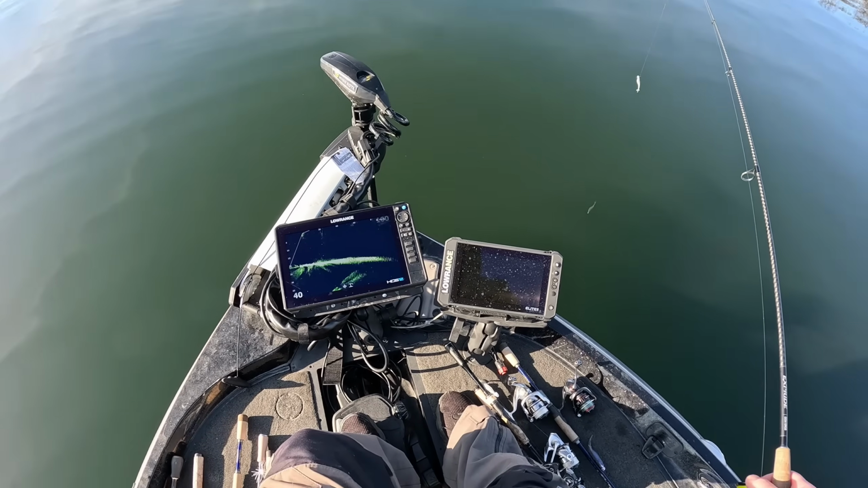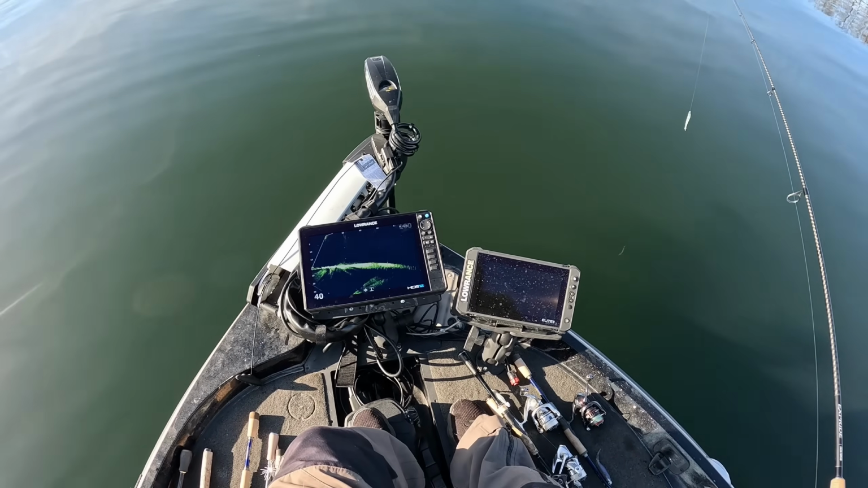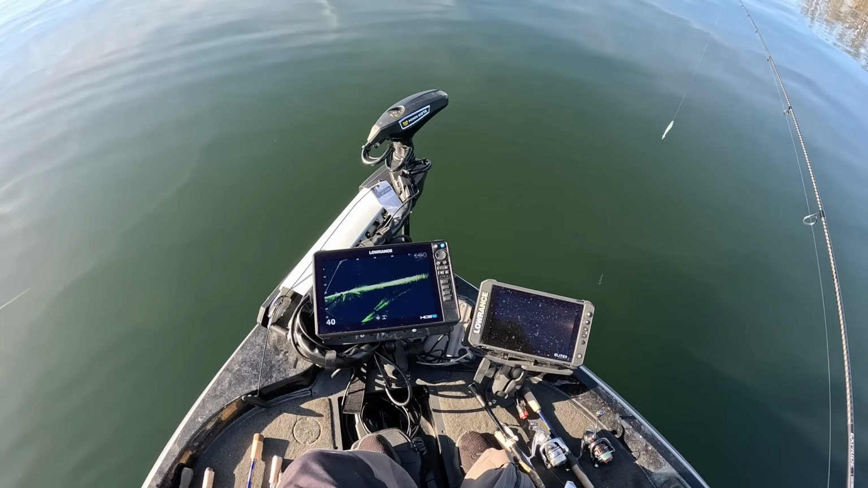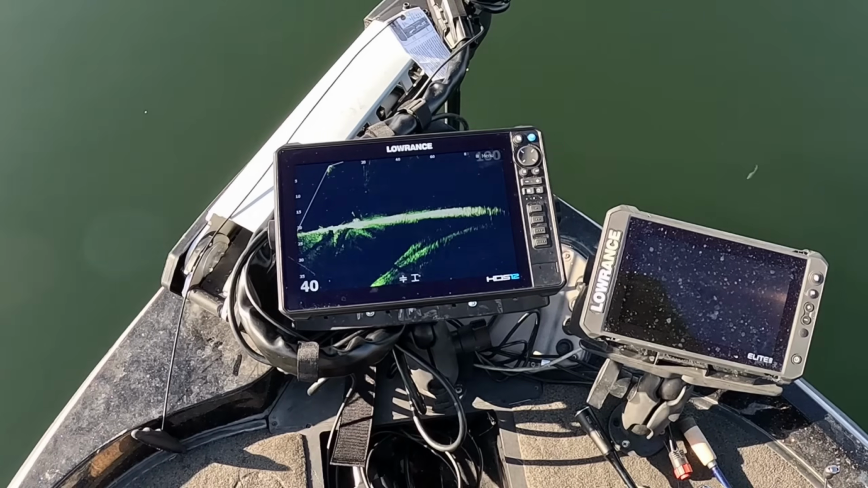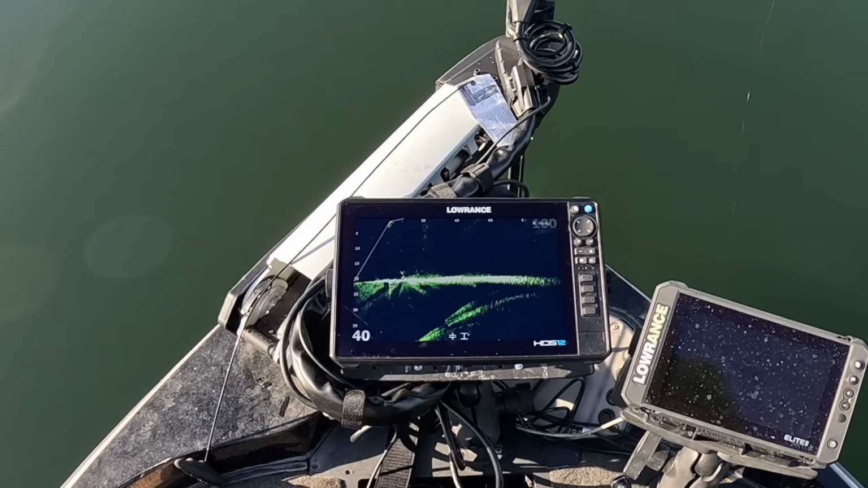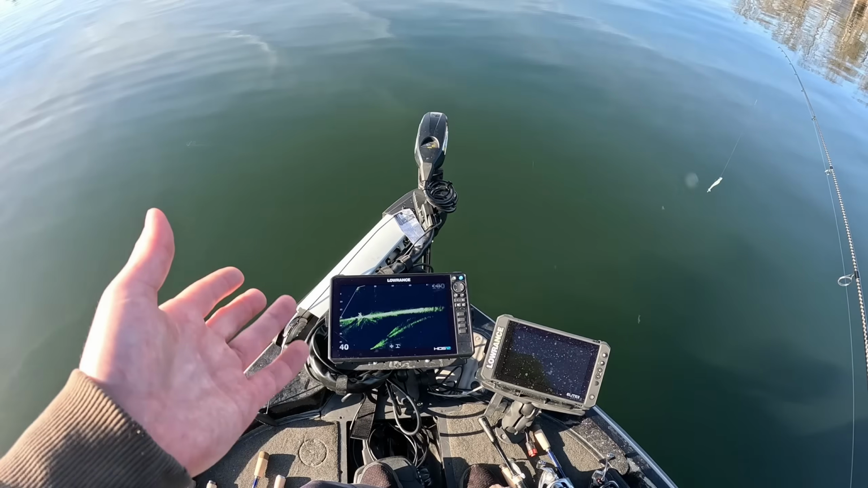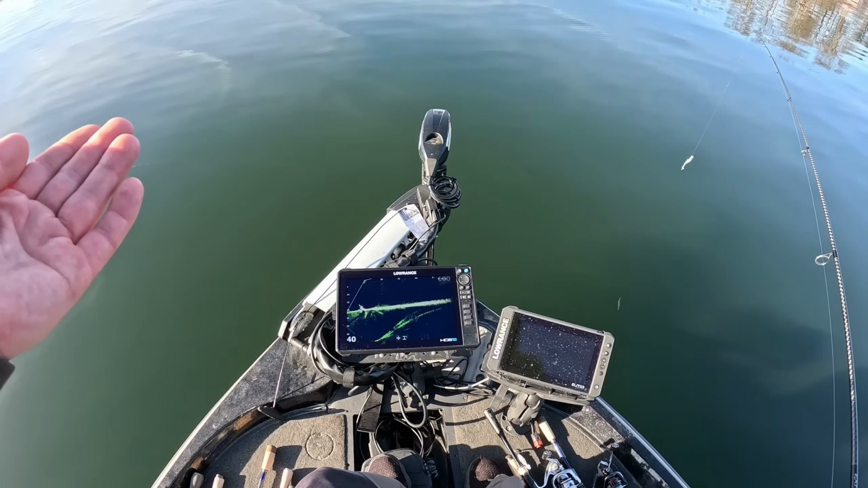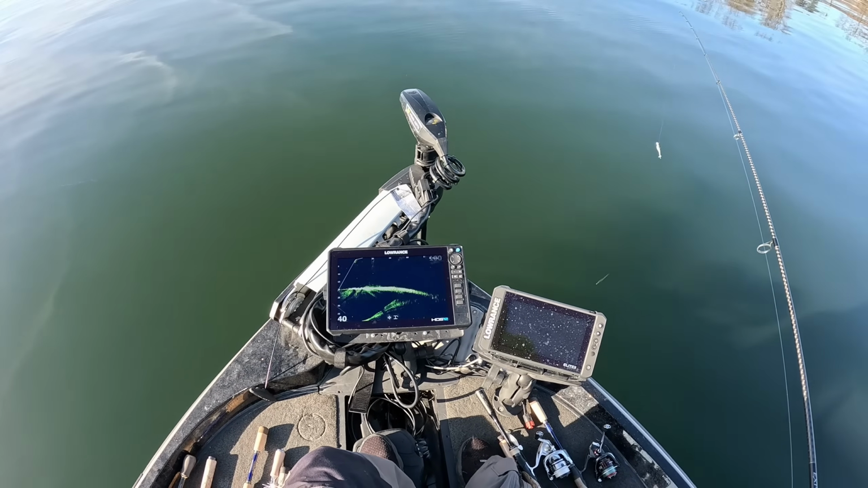See this fish right here? You see these bumps in this fish? There's a lot more fuzz with Garmin when you've got your gain cranked up, and it's easier to see these fish laying on the bottom. So that is Garmin overall. Most people think or say, and I don't disagree, but I think Active Target 2 is just as good. They both have their advantages, but overall there's a general consensus that Garmin is the leader in forward-facing sonar.